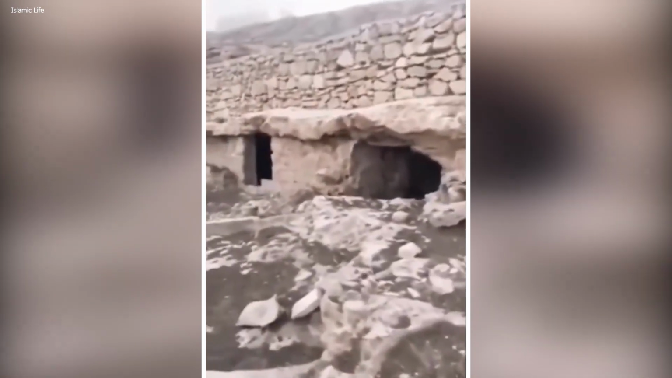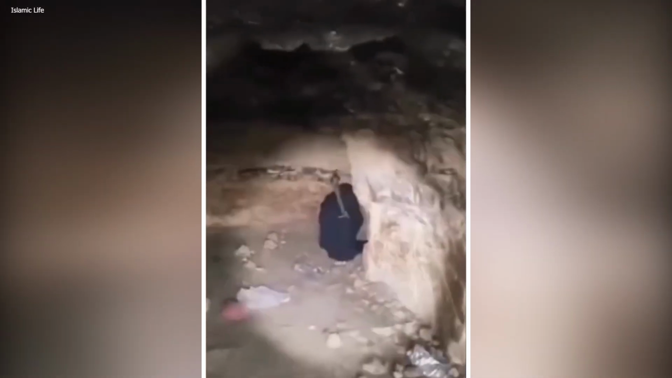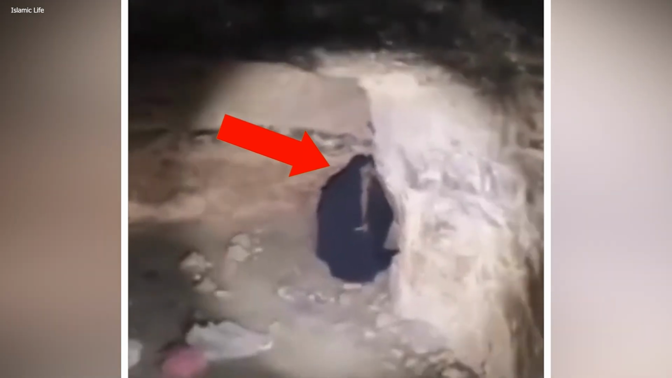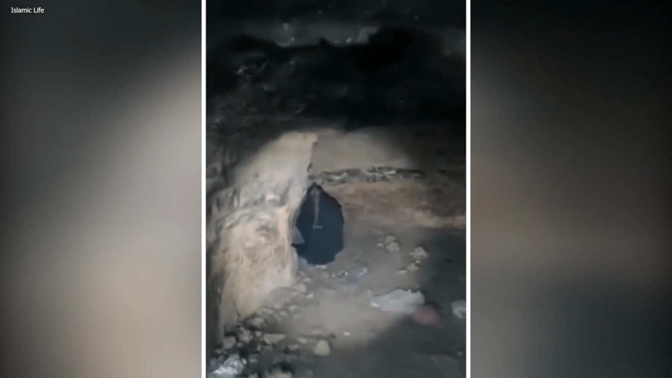A real-life witch. Somewhere in Afghanistan, two men happened to capture a strange sight on camera. According to them, it was a black magic practitioner who stays in the caves and never comes out. When they first saw it, it ran into the cave, but the men were not in the mood to let it go like that, so they followed it inside. However, upon entering, all they saw was someone covered in a black cloth, with long and weirdly shaped fingers holding a log or something. Judging by the voice, it sounded like a woman. Nothing was confirmed as the men decided to leave it alone and go on their own way.